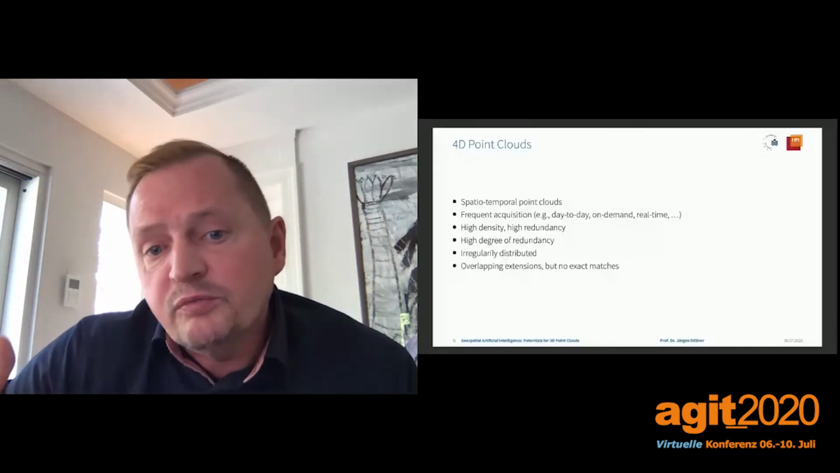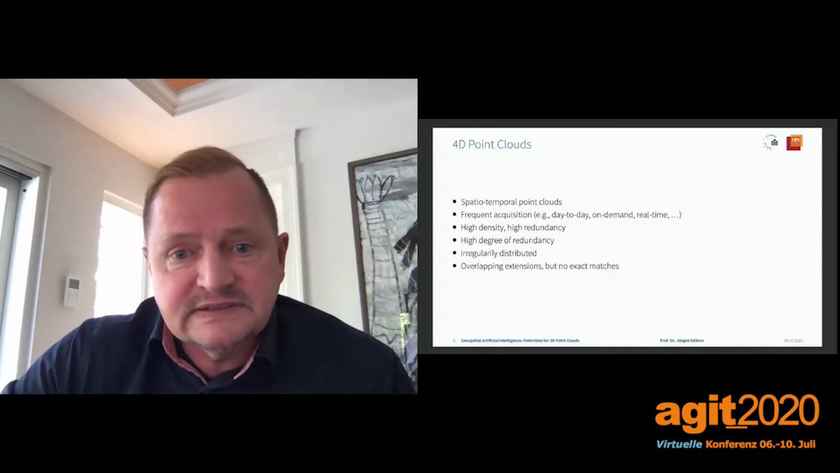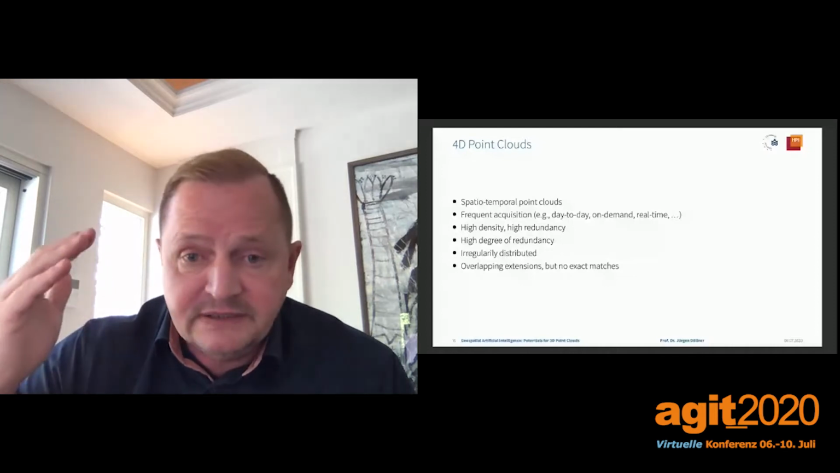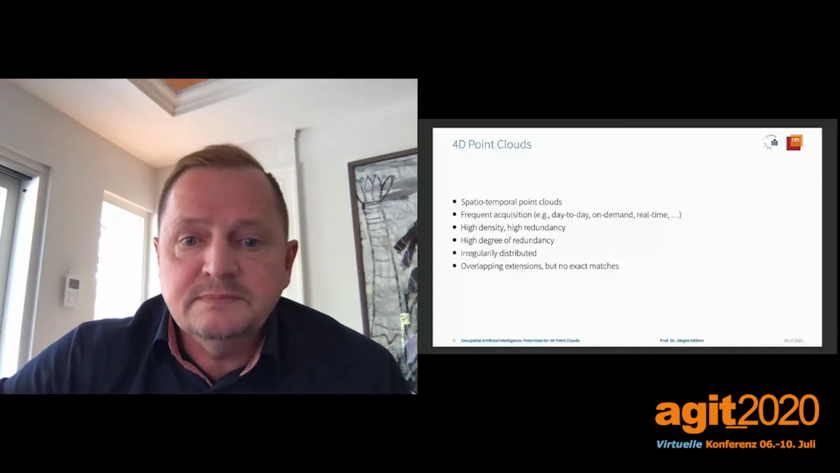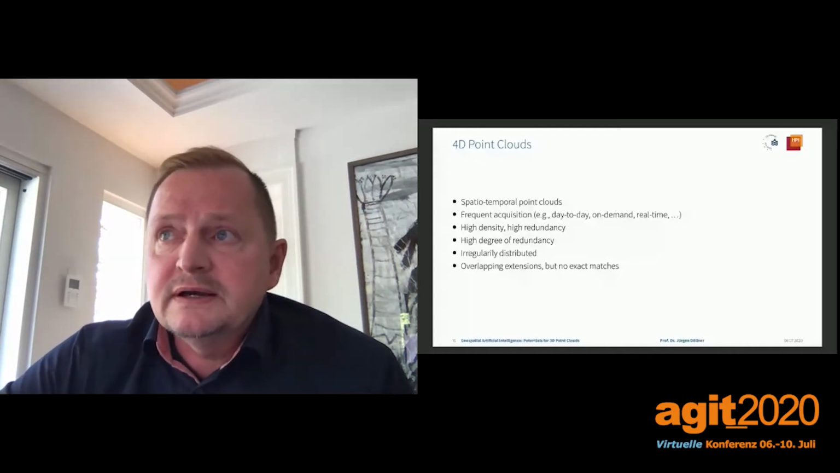If we go one step further and think of capturing point clouds in regular intervals or even in real time, we come up with a concept called 4D point cloud. It's a spatio-temporal point cloud.